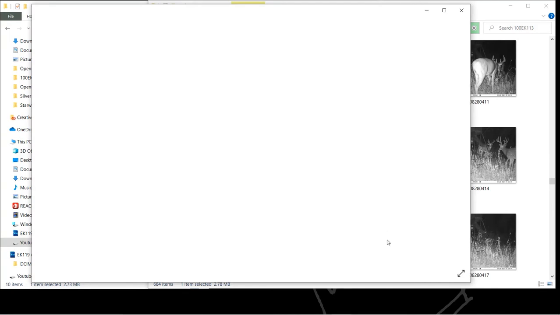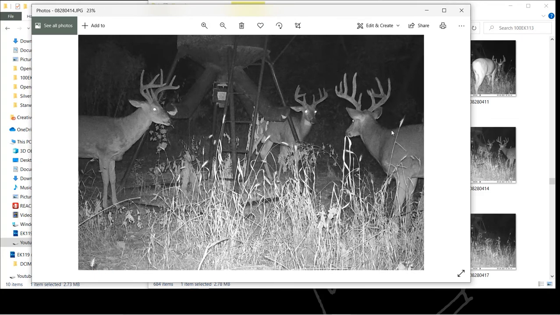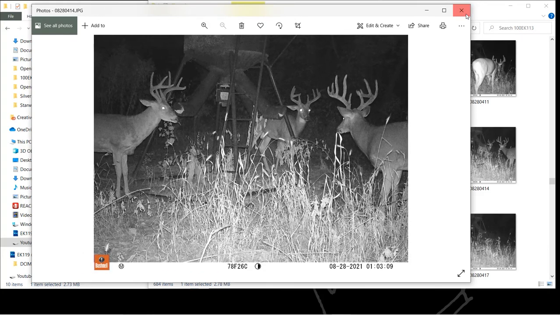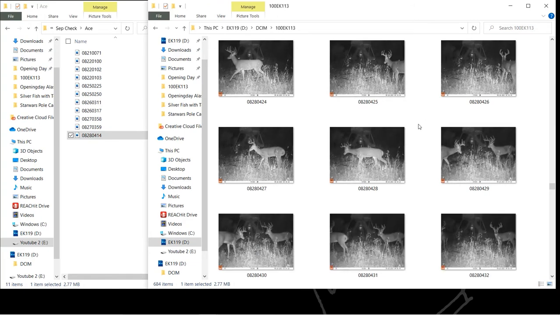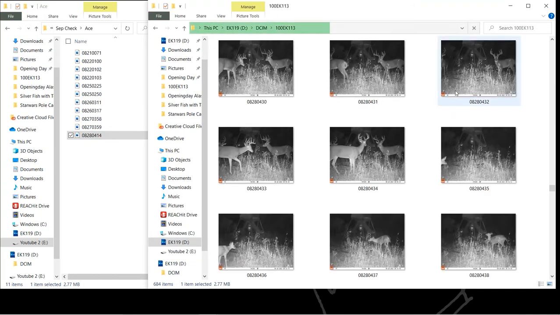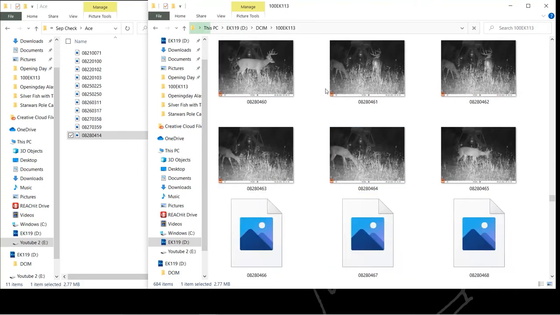Cool picture. So there's that one that I said was younger, but he might be older than that. I don't know. I don't think he's a shooter, but he could definitely be a 4-year-old. Get a little better look at him. Bunch of bucks. There's IKEA again. Just looking for other different deer we haven't seen.